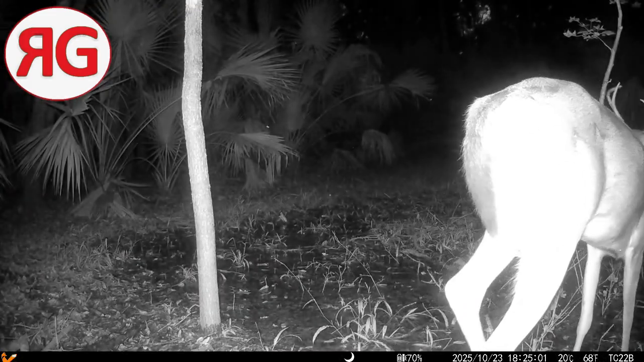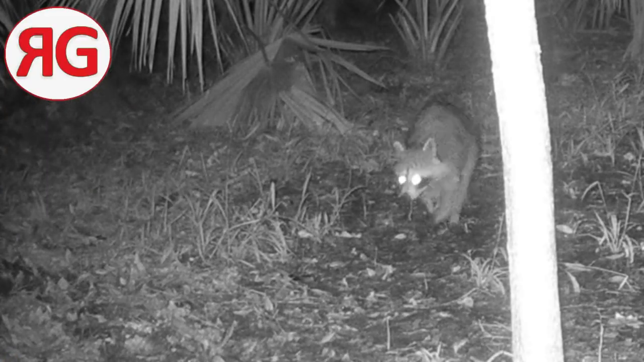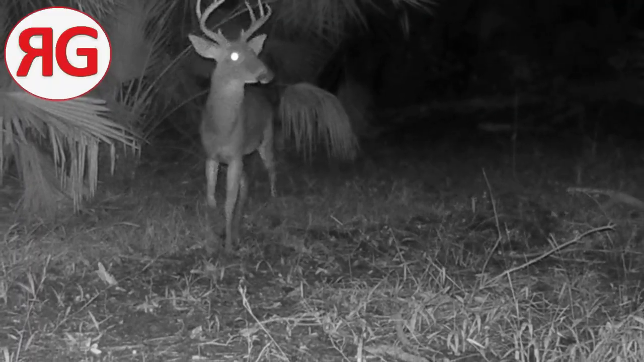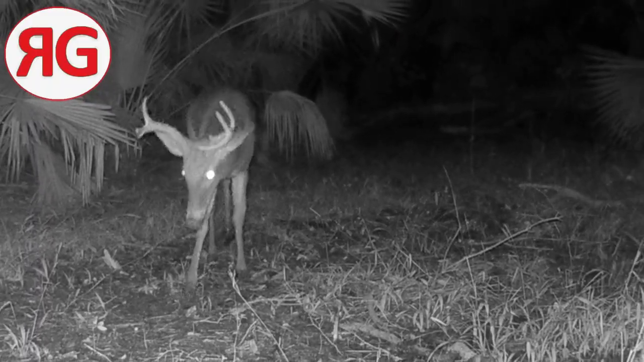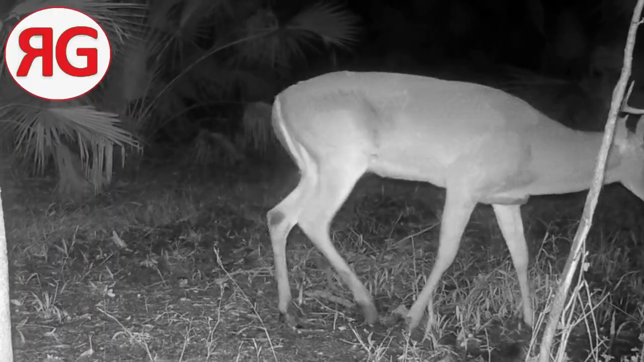There's a buck just kind of coming from the other direction. Might even be the same buck. I don't know. Raccoon. You know, the same animal will follow the same pattern. Here's a bobcat. Don't generally see bobcats this close to the trailhead. The place where this camera is, is less than a quarter mile from the trailhead. So it's like right in there.